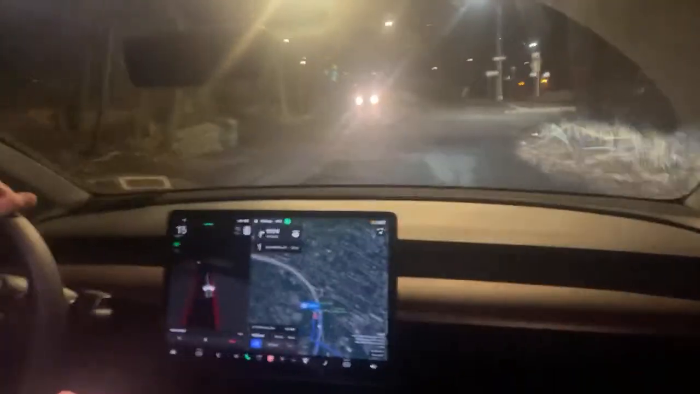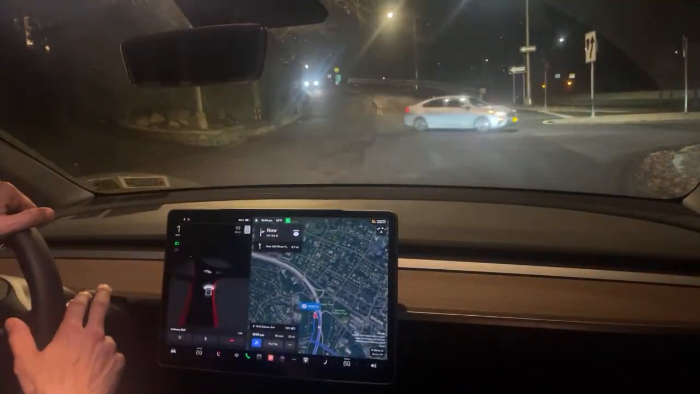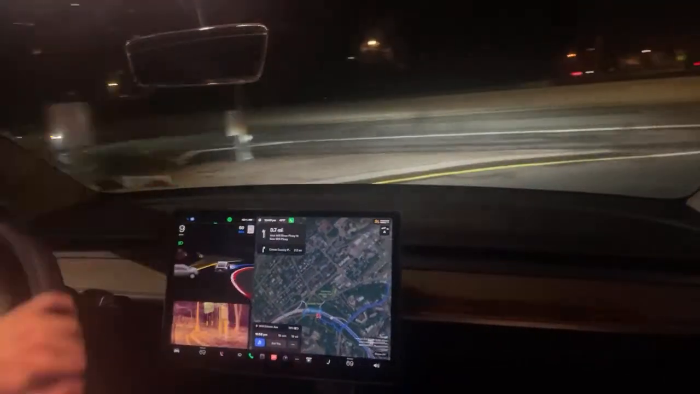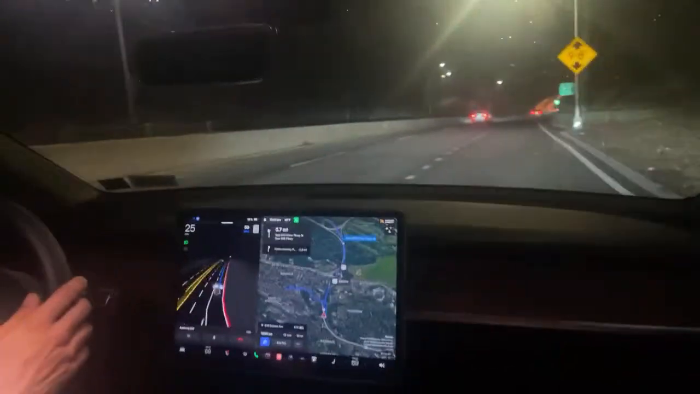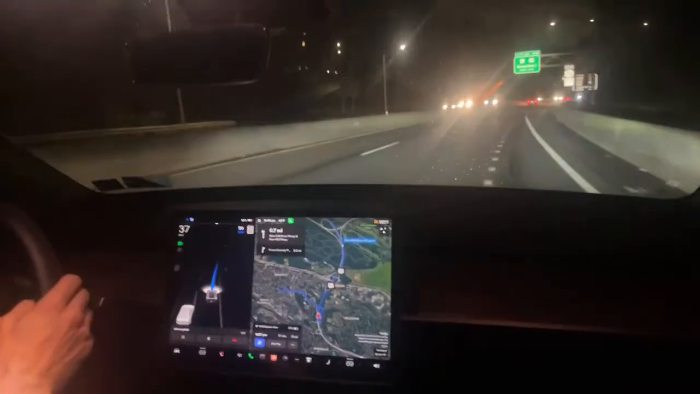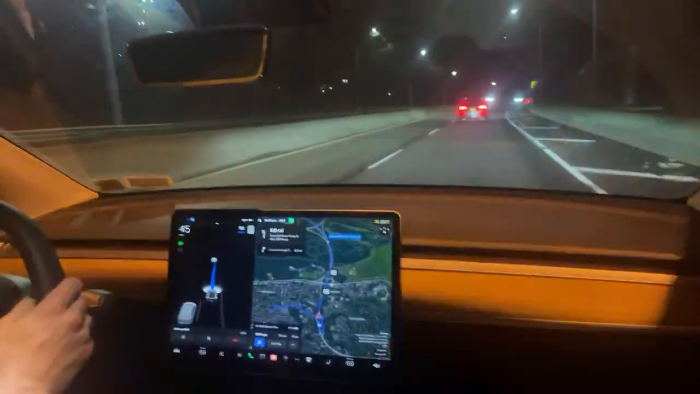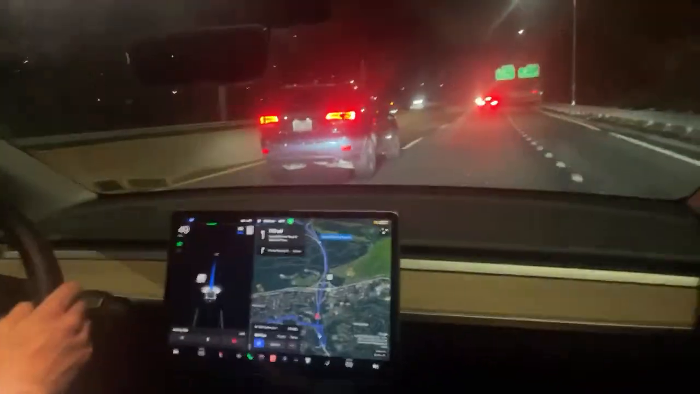All right, so we're just here at the highway. I'm gonna let this car go. I'm gonna turn on the full self-drive. We're coming right here onto the on-ramp. All right. There's a car right there, but it merged and the car seemed to have gone into the other lane anyway. For a moment, now it's just starting to rain out here.